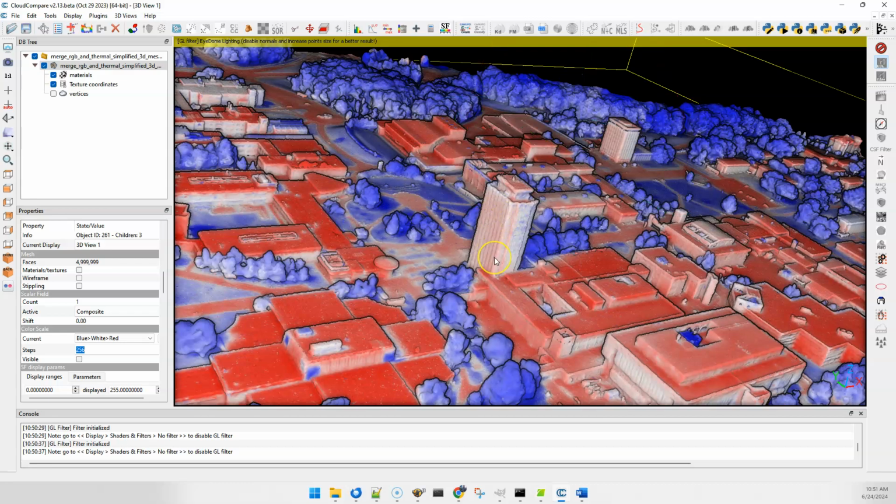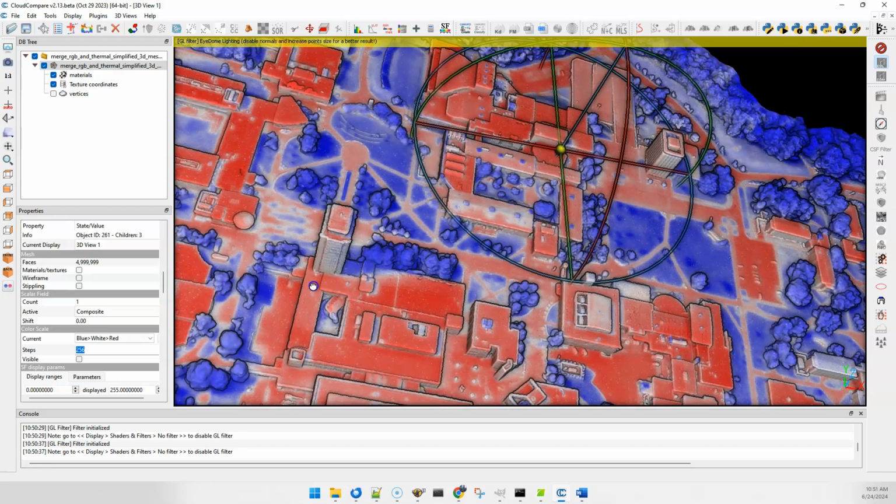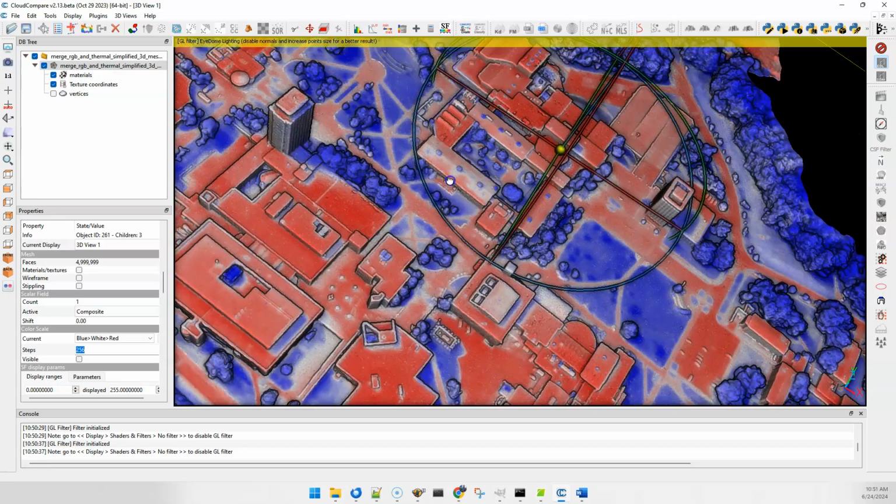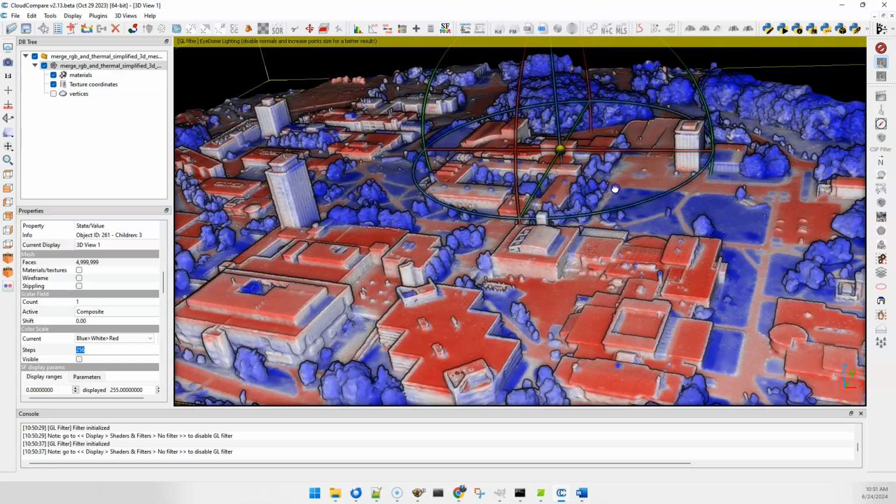The west side in particular, I was imaging this in the late afternoon, and so the west side of the building is the hottest, I would say. And the north and the east side should be relatively cool. So lots of interesting stuff with these 3D visualizations of temperature.